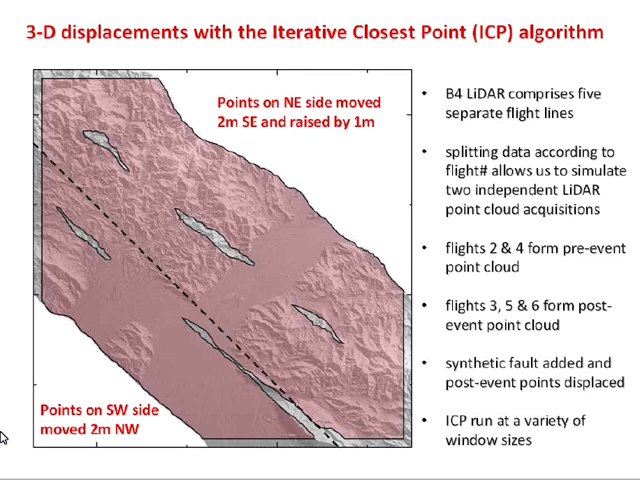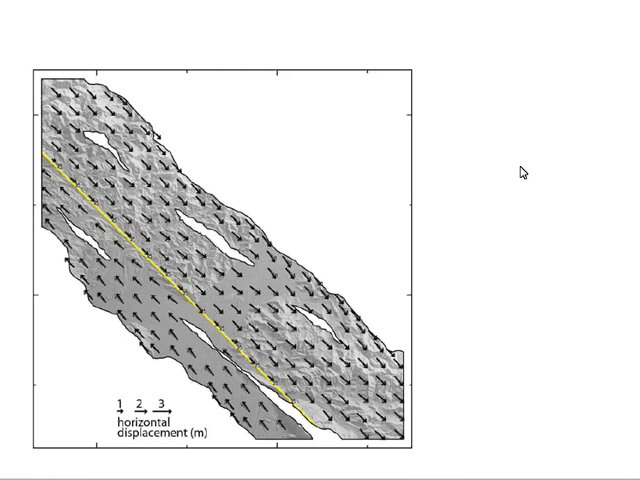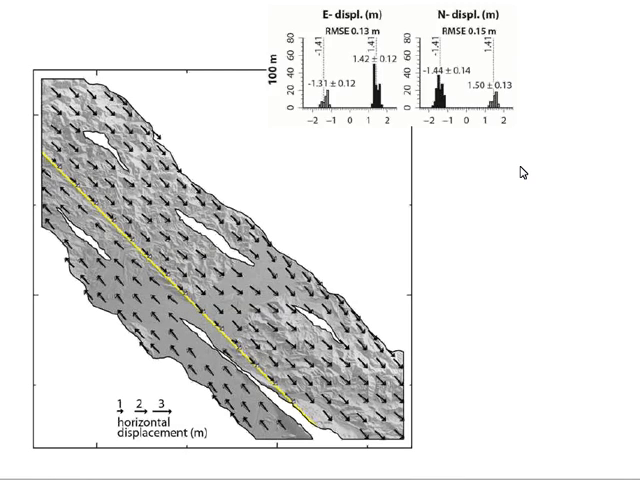We ran this ICP method at a variety of different window sizes. These are the results for 100-meter windows. Each of these arrows is the displacement for a 100 by 100-meter patch of points. These are the actual input displacements, so this is how we move the data set synthetically. And these are the displacements we get out. And we can plot them in histogram form.